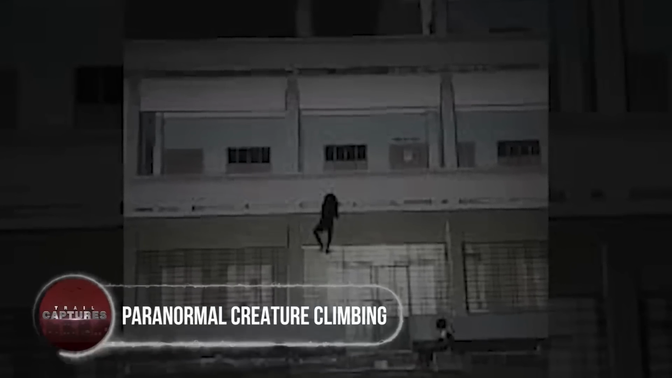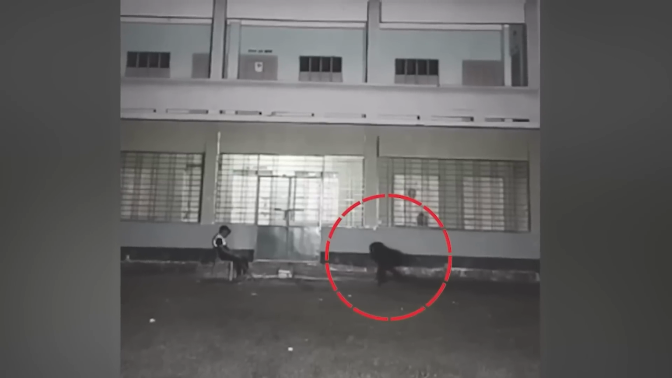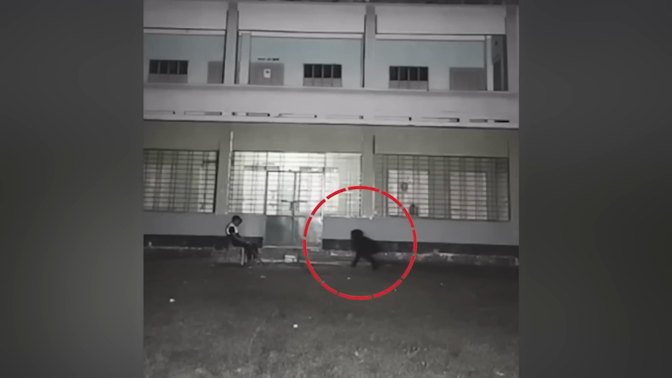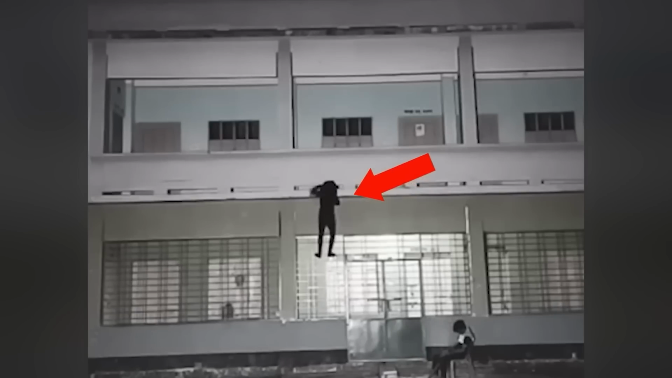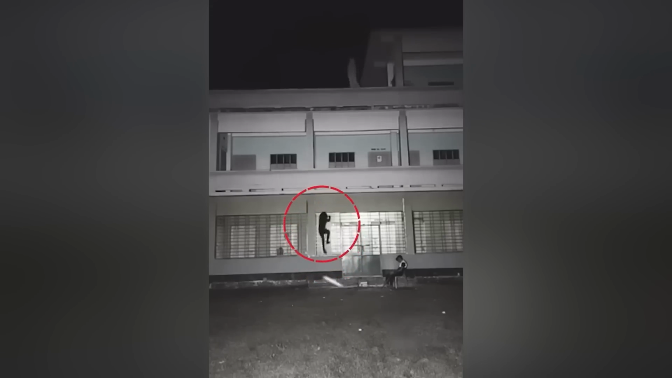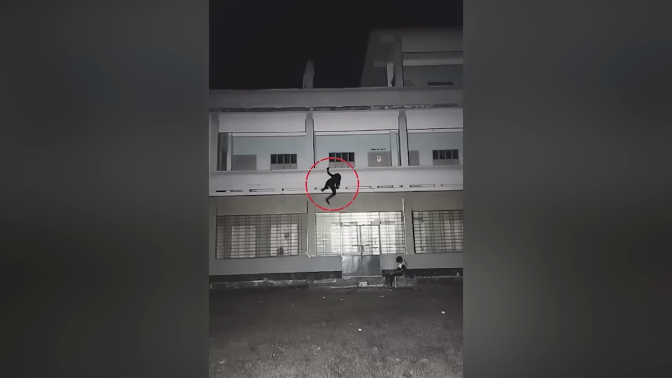Paranormal creature climbing. Something so dark and tiny as this rules out the possibility of it being a burglar. A security camera placed opposite a villa in a rural area of Karnataka, India, shows a black child-sized creature that crawls next to the villa until it starts climbing up. Locals believe it to be the spirit of a young child that once lived in the house returning, while others believe it to be a jinn. Whatever this may have been, it was surely sneaky enough to get past the guard who was sleeping in a chair facing right in front of this paranormal being.